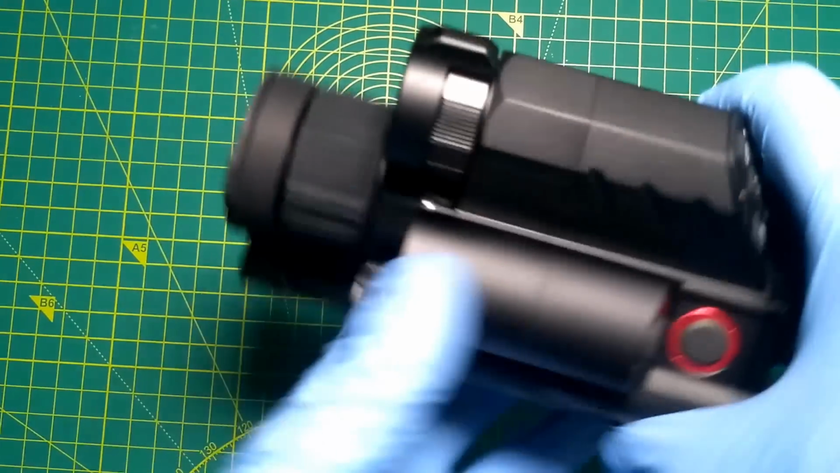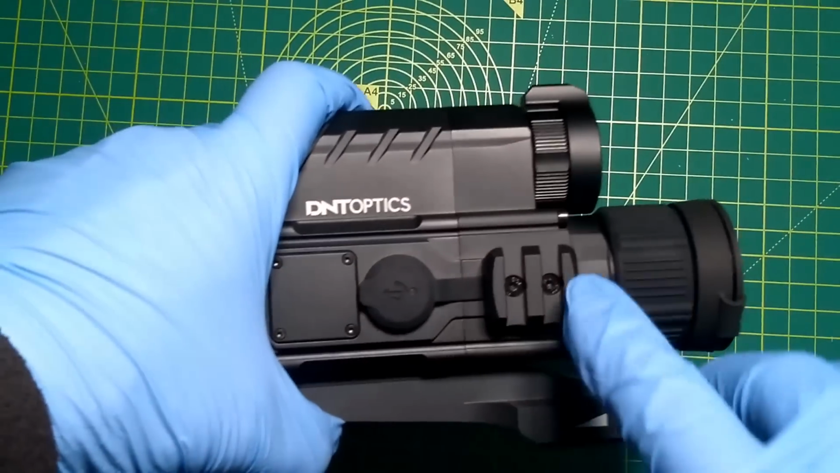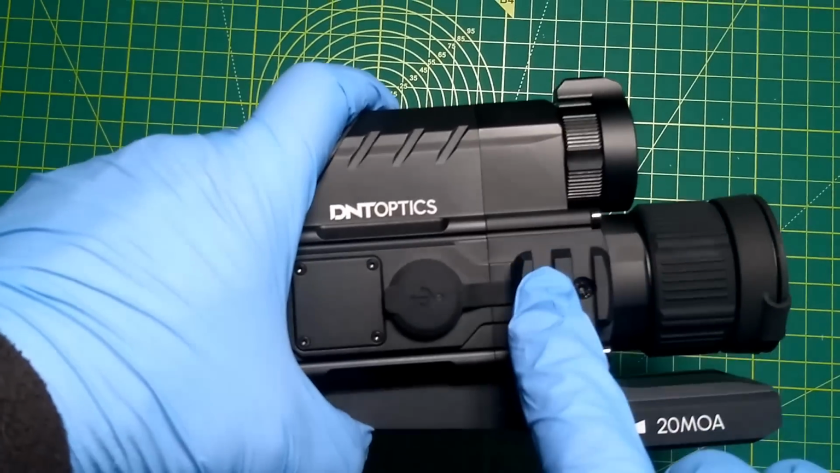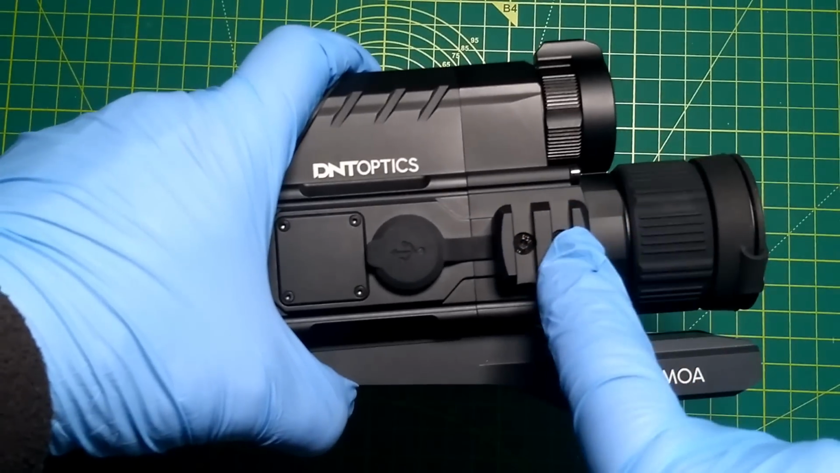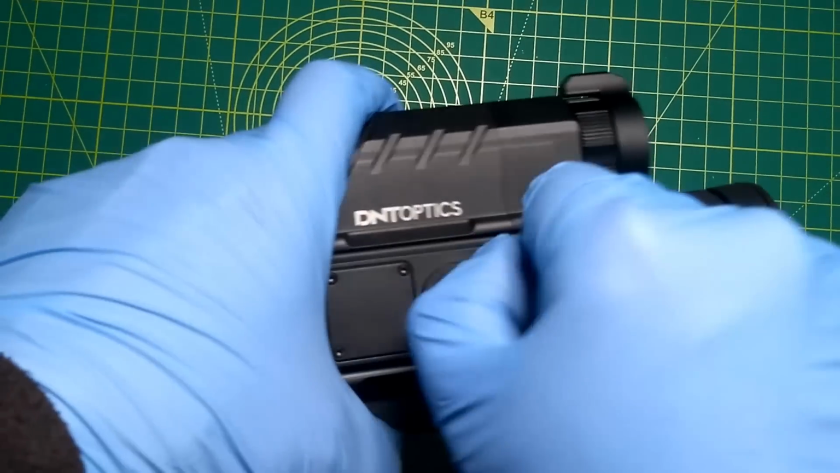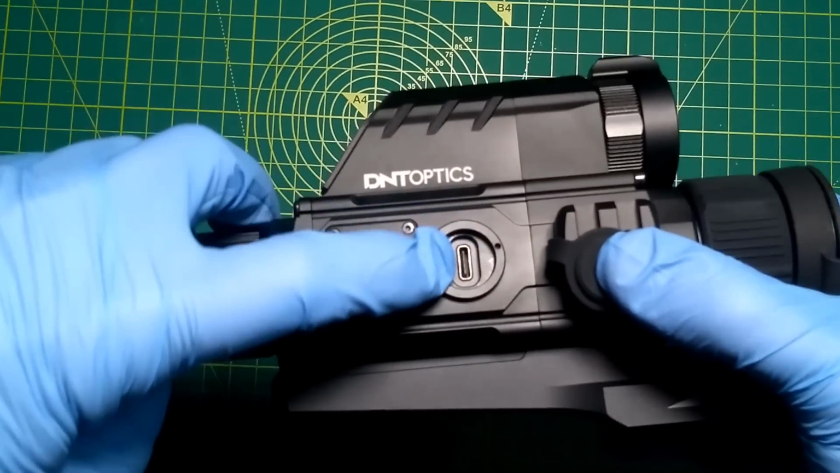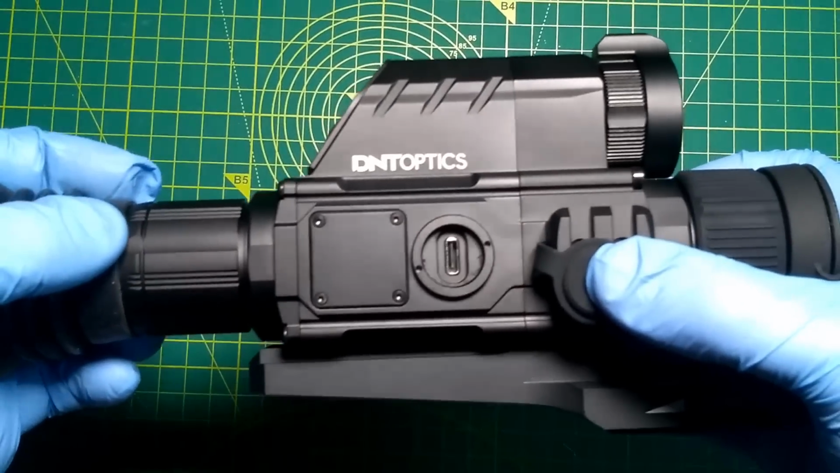And then coming round to the right hand side, we've got a little Picatinny mount on there, which I guess you could use for mounting an external torch, or if you want to power this by external power, then you could attach a battery pack there. We've got the rubber cap here. We open that up, and we've got the USB-C socket there, and that's not for charging the battery.